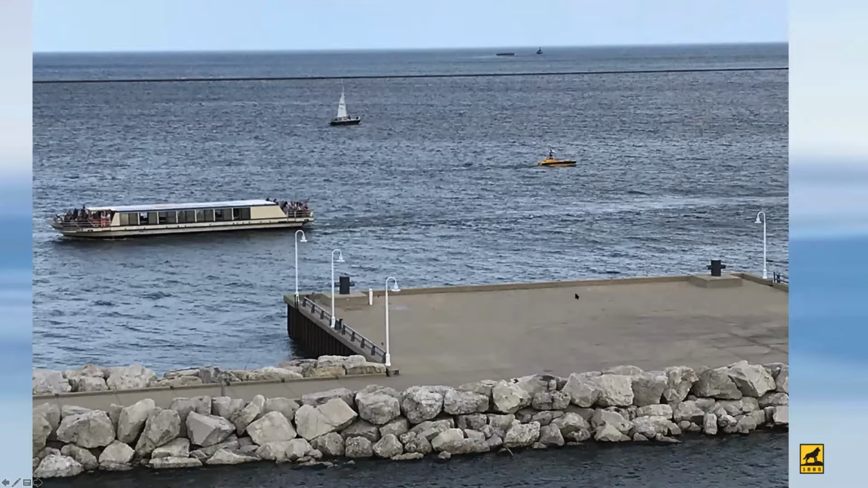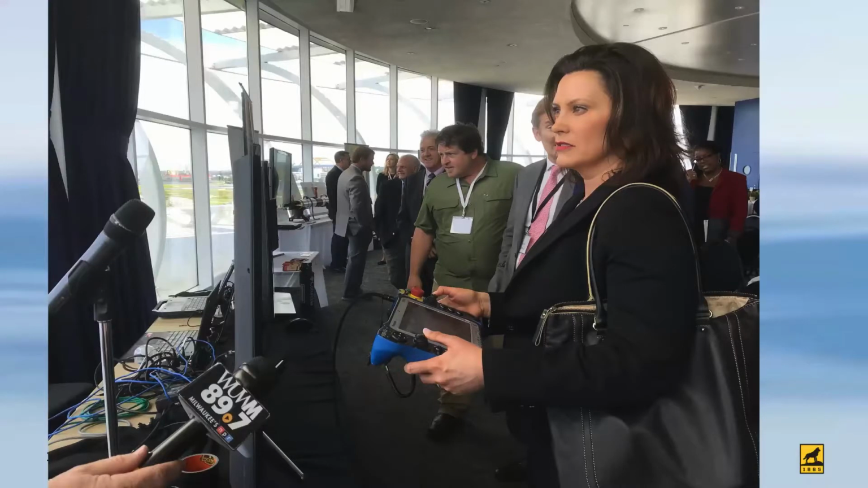So again, they have collision avoidance. They know the rules of the road. They're really quite advanced and I think hold a lot of promise. Our goal is to try and obtain at least one of these to be shared amongst Great Lakes universities and other entities. This is a picture of Michigan's governor concentrating hard on manually driving the vessel.